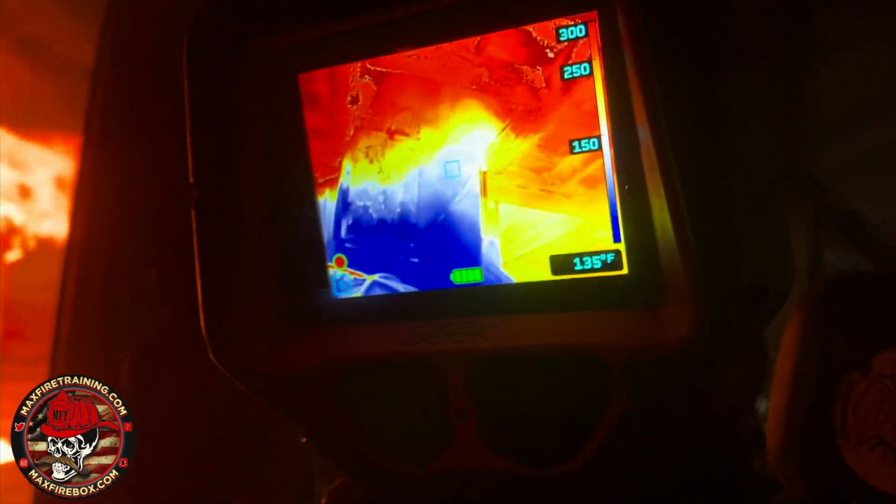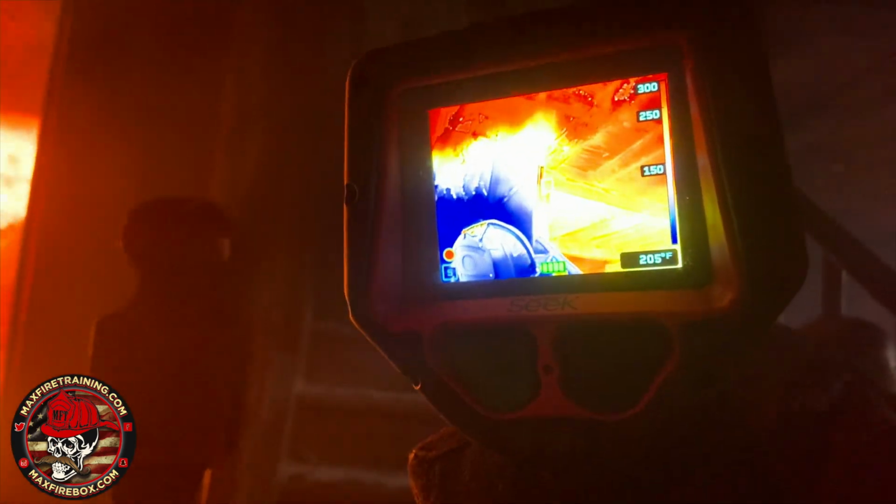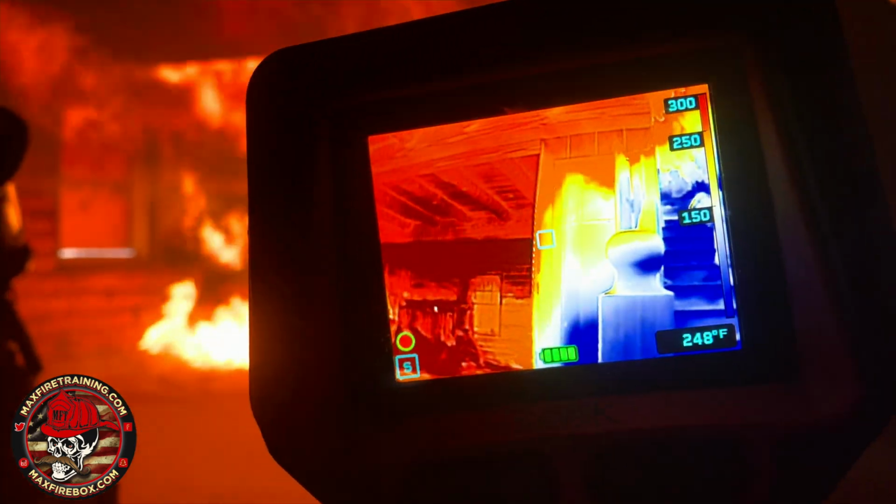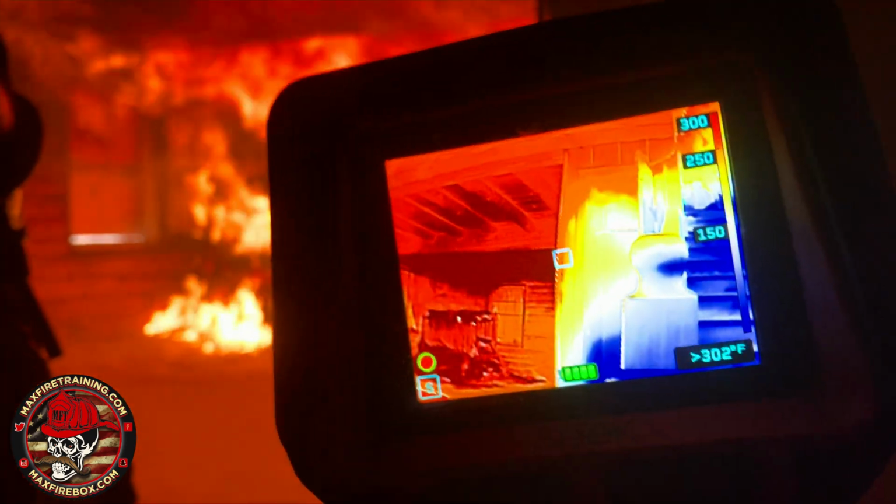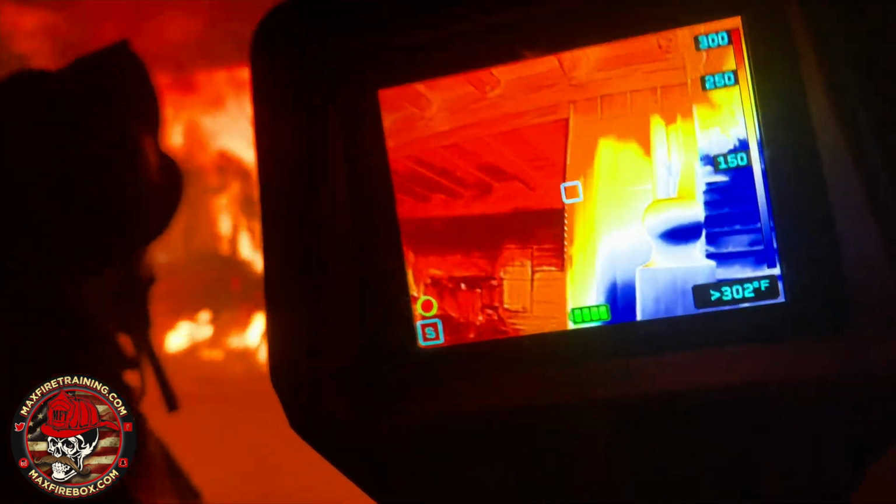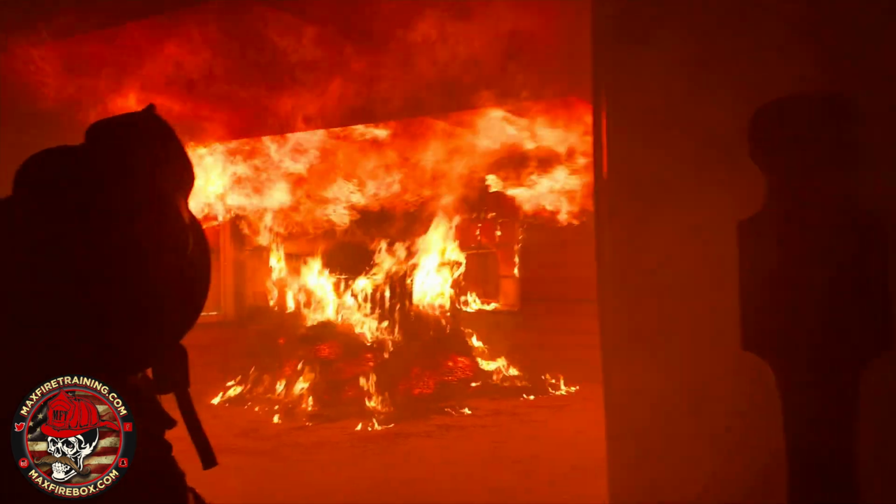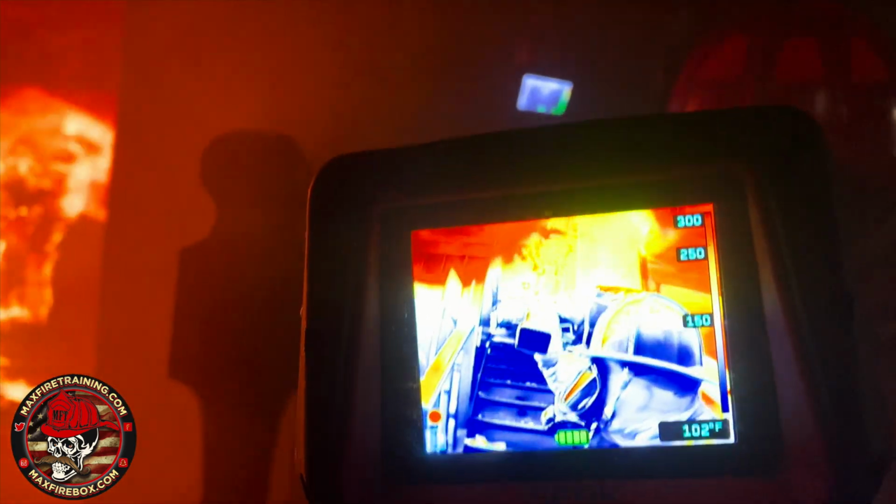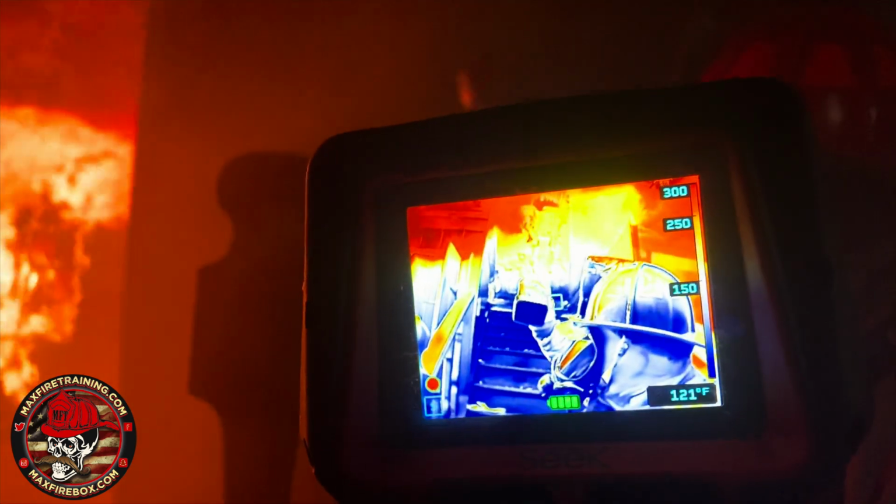Compare the thermal cameras. Take a look at the difference between what you're seeing through the eyes of the different cameras. Look at your rollover coming towards you. And now we also have the current out for limiting the oxygen to the fire. So look at what's going on upstairs. Look at that view of what you have going up.